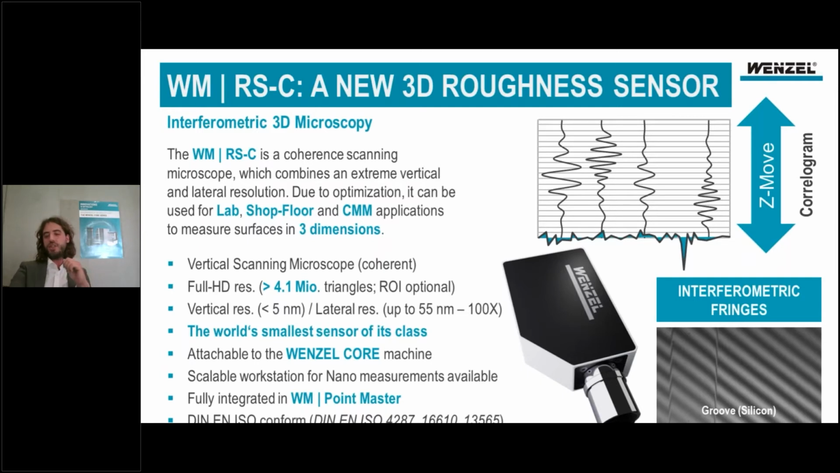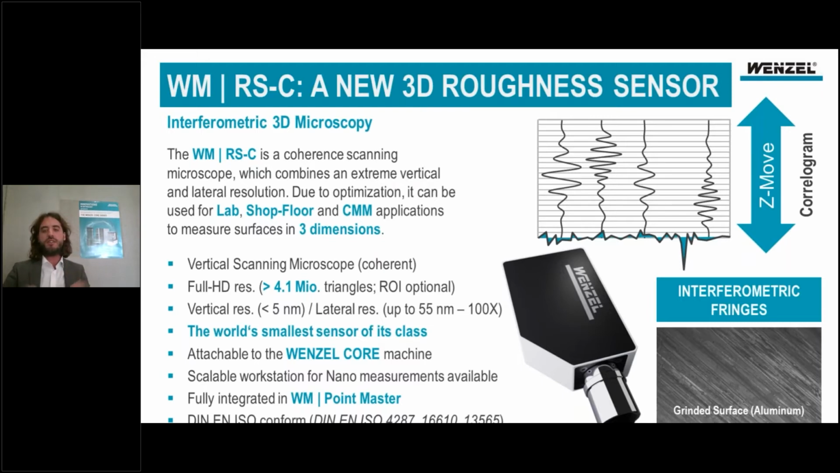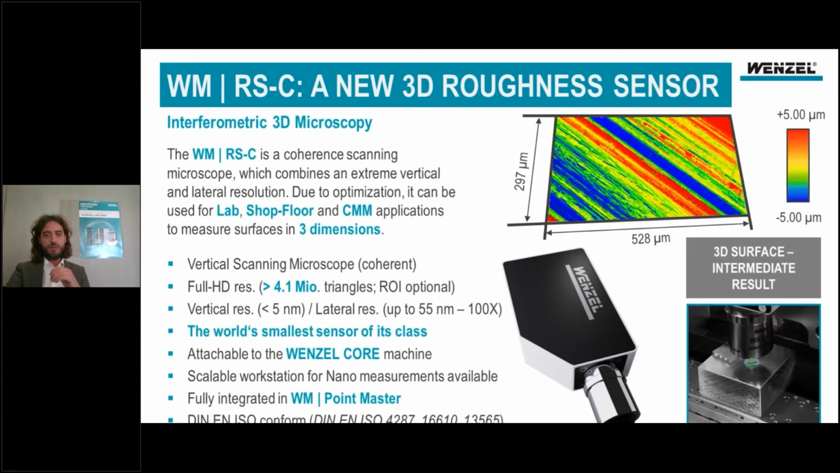I have shown here on the right-hand side one image of this image stack, for example, measured on a groove of silicon, on a turned surface made of steel, or on a ground surface made of aluminium. So in general, you see there are several kinds of surfaces that you are able to measure.